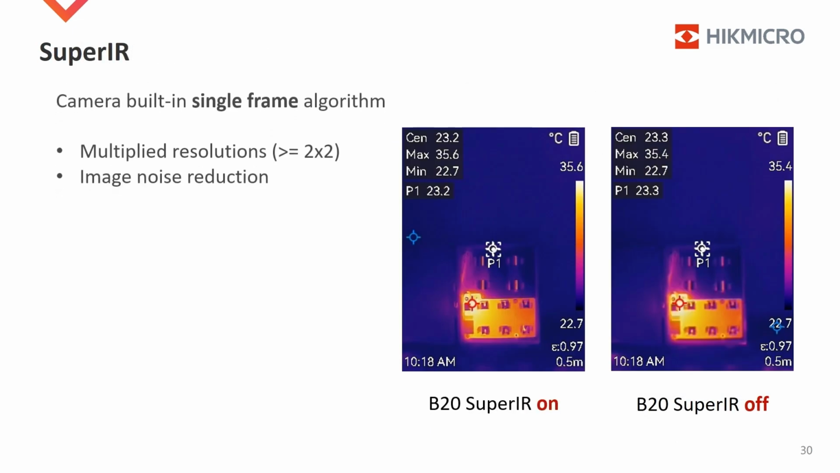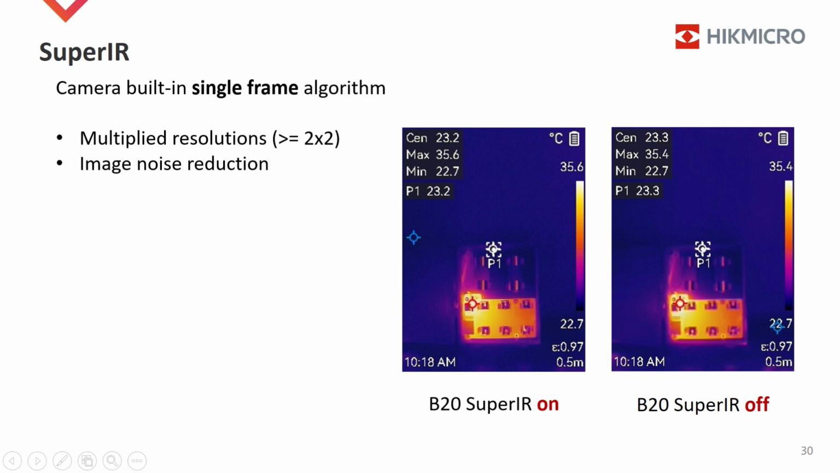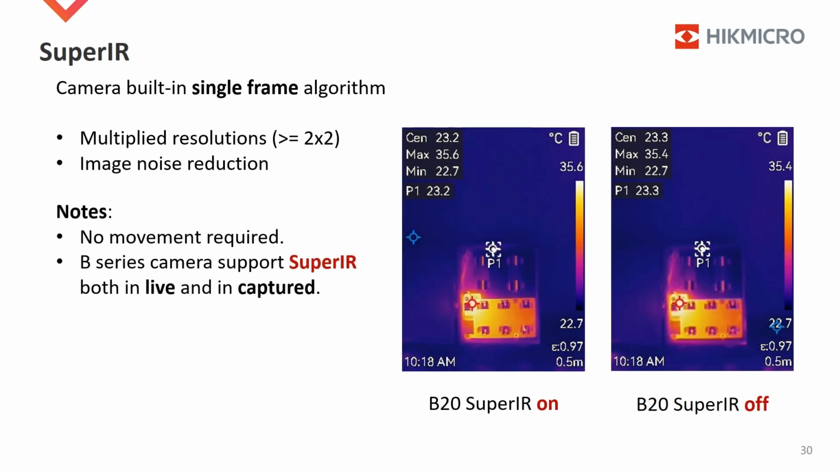Super IR is an image feature to demonstrate images with more sharpness. This is provided by the camera built-in algorithm. Generally, when Super IR is turned on, two enhancements are there. The resolutions are higher, no less than 2 times the detector resolutions. Image noise is dramatically reduced. That makes smooth outlines and clear image. Note, please. Super IR is based on a single frame. That means no movement requirement.